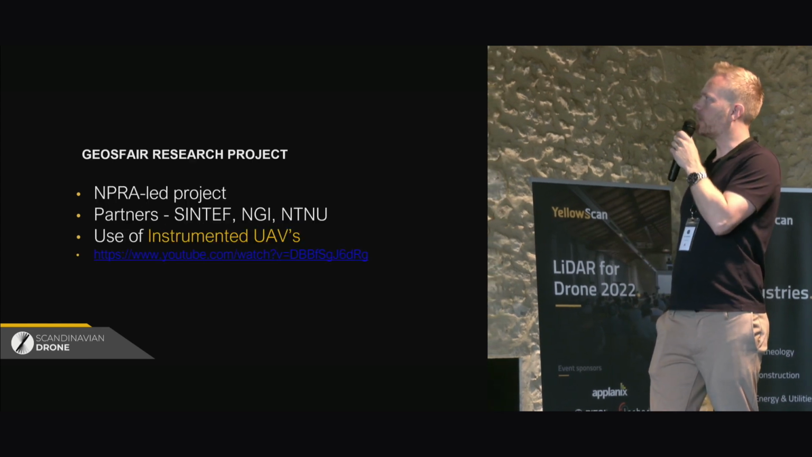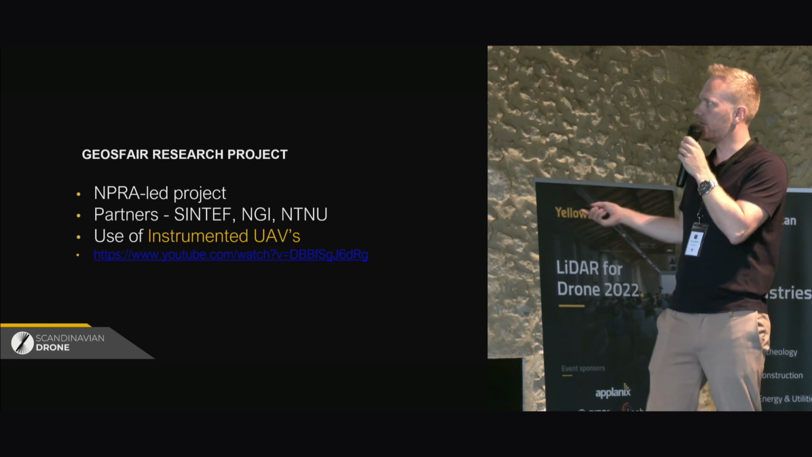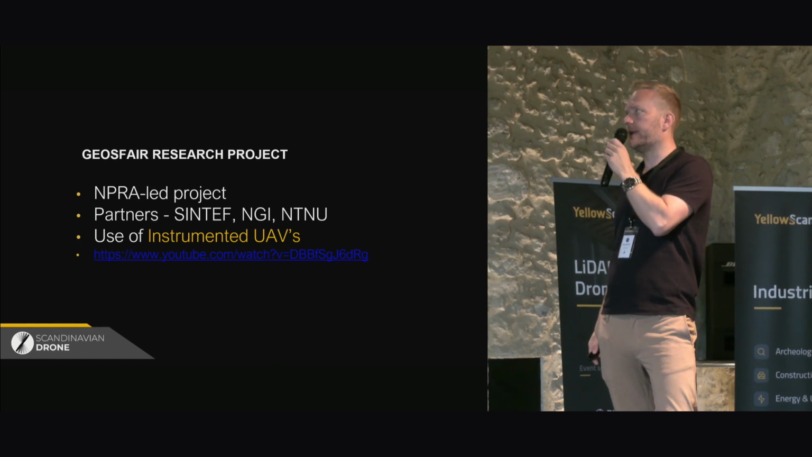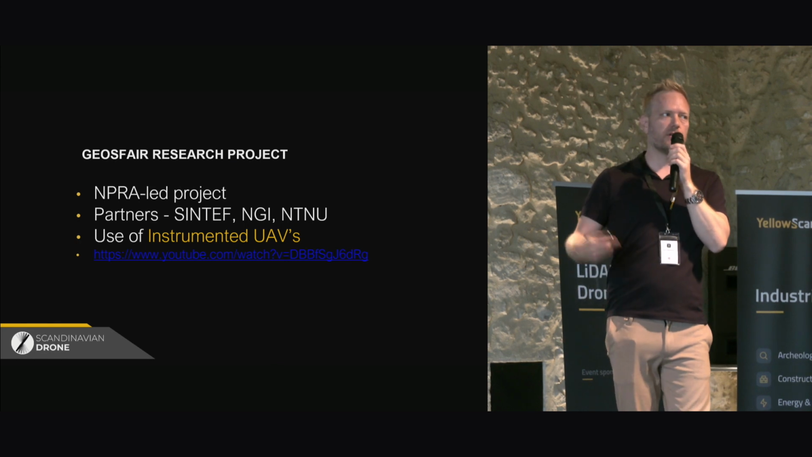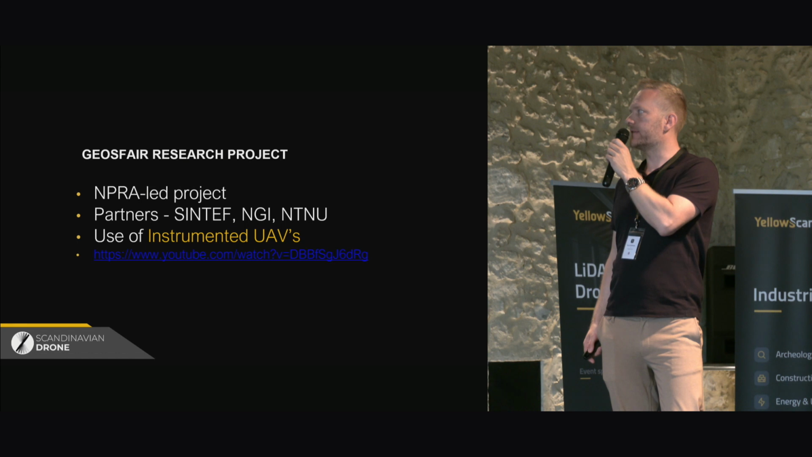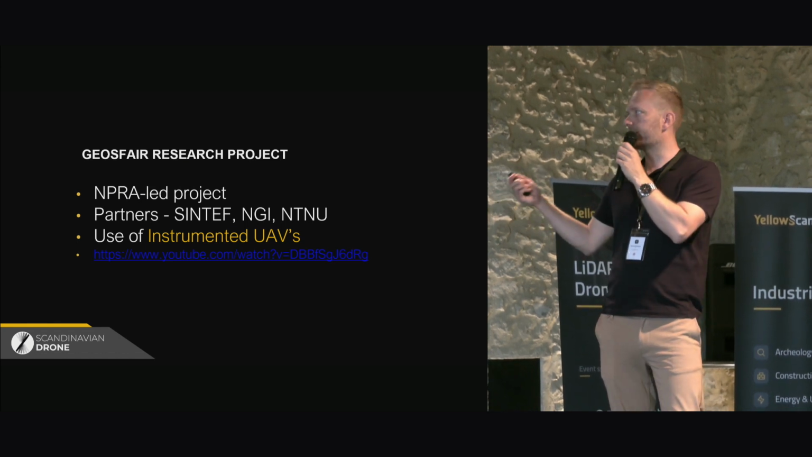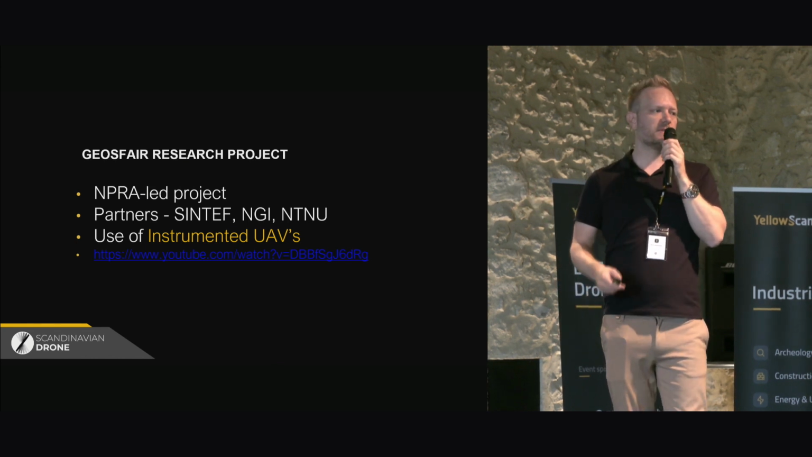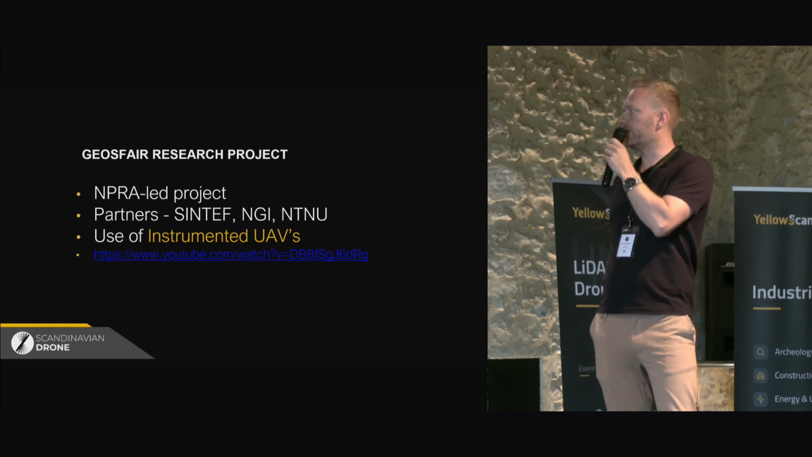So I'll just jump right into this. This is the Geosphere Research Project, a project that is actually led by the NPRA, or the Norwegian Public Road Authority. So it's a project that is partnering up with some research agencies like SINTEF and NGI and NTNU. And the project's main objective is to evaluate the use of instrumented UAVs.